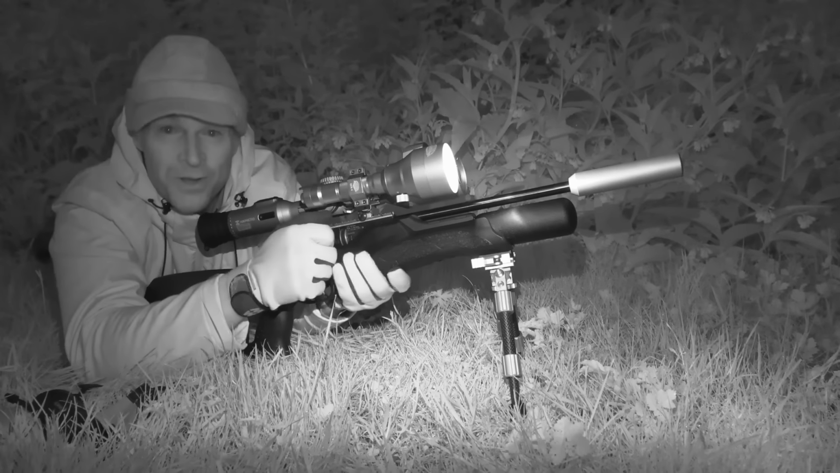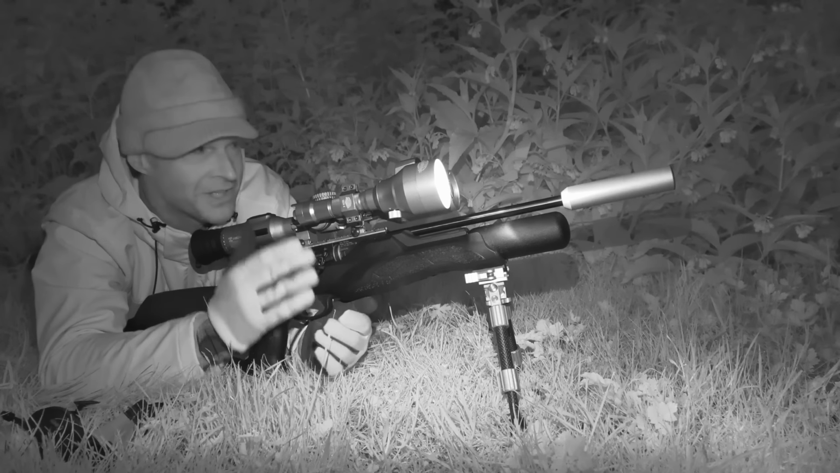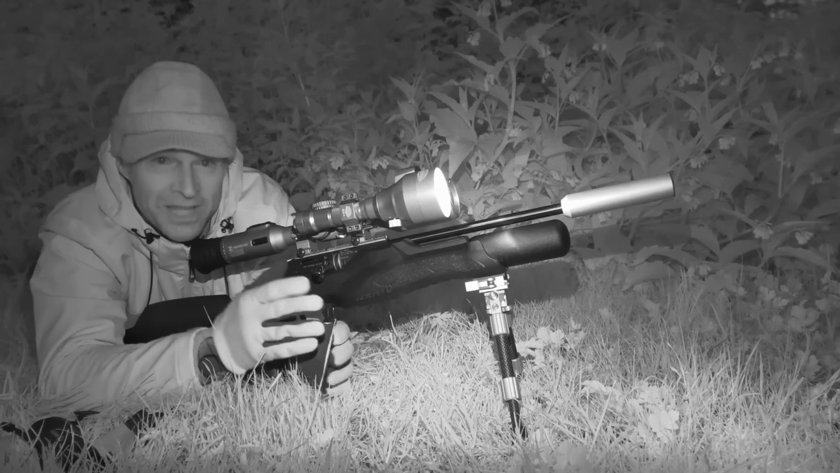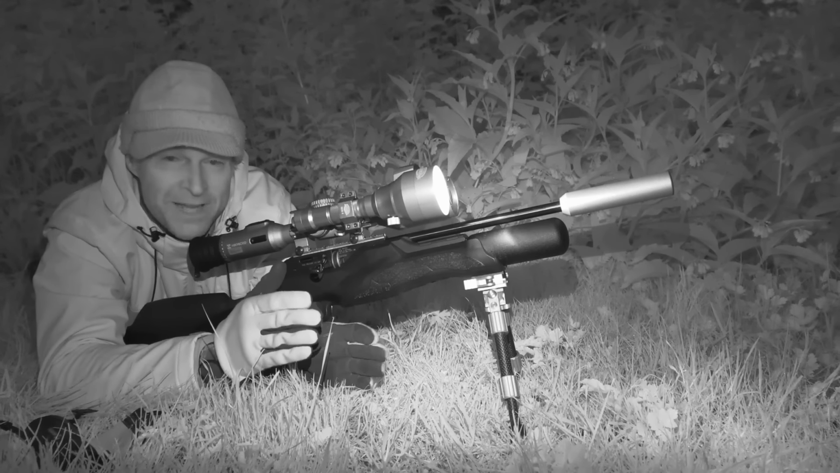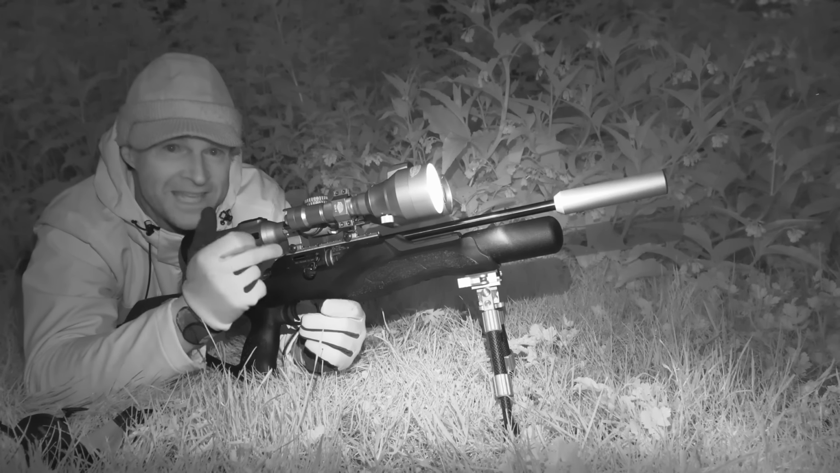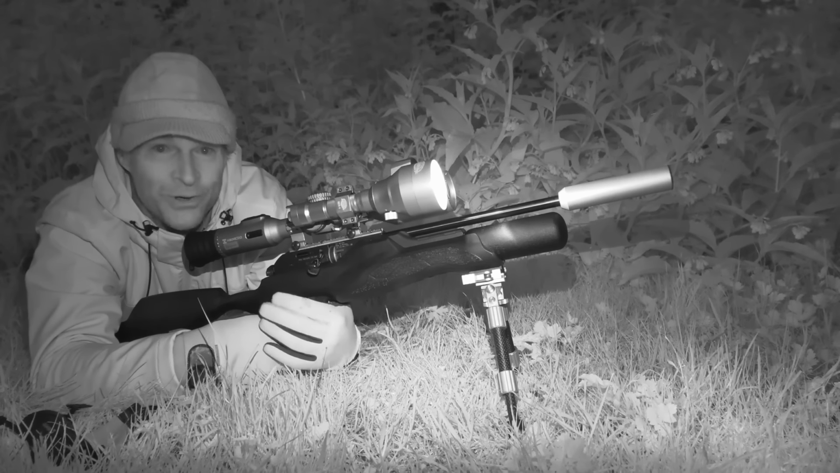That was an even closer one, and I didn't need to range it because I know from previous experience that sign that it was stood by is about 15 metres away. Now that is pretty much bang on the initial zero with this setup, so no holdover or hold under required for that shot.